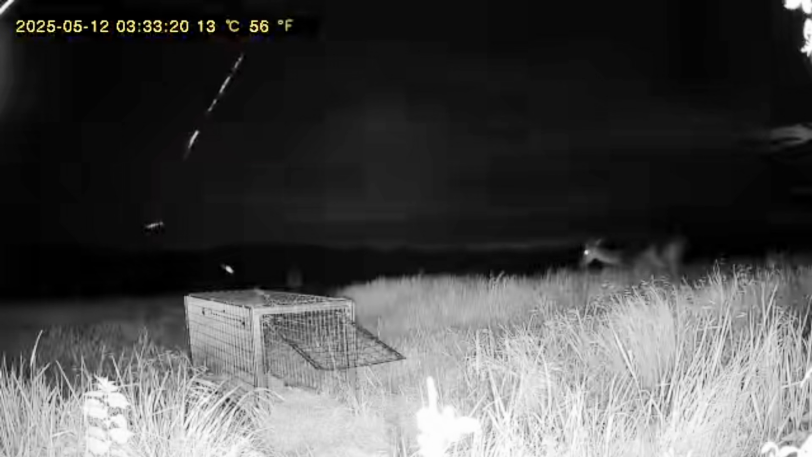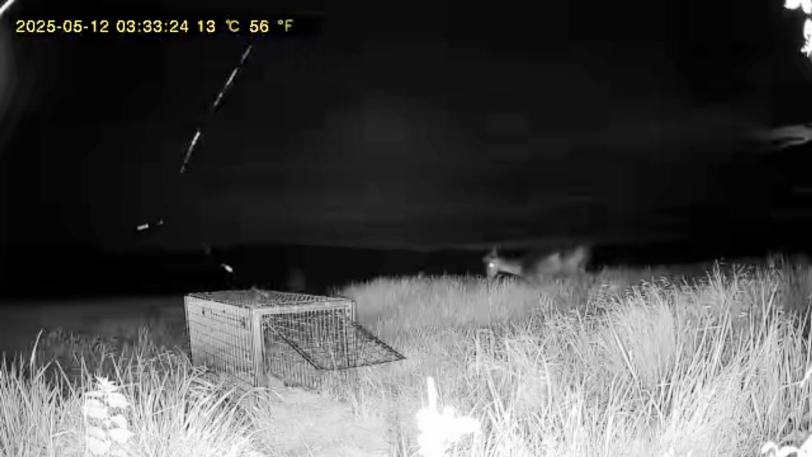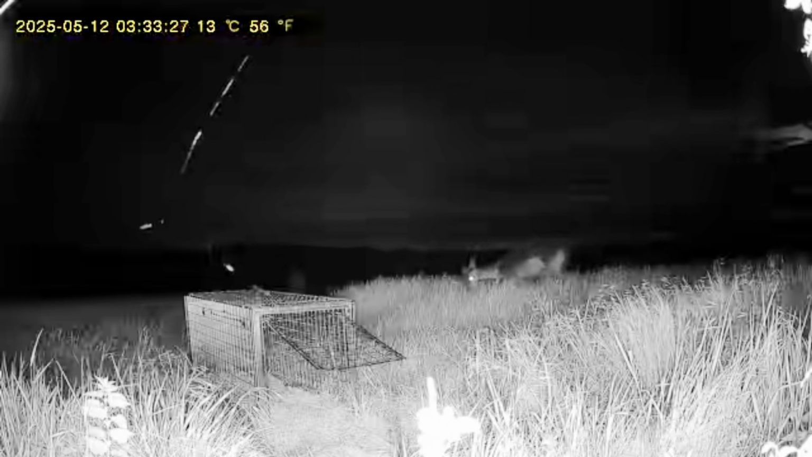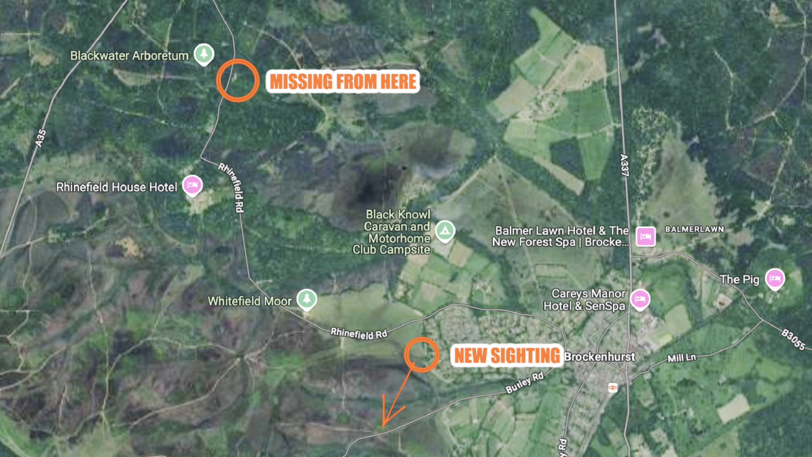We got good reception from the camera and we did manage to monitor the station all night, and the food had been eaten, but we managed to ascertain that that was actually done by deer. However, we then got a phone call that there had potentially been a sighting the evening before. So we took off to that area just to have a look at where the sighting was. Apparently, a dog walker had potentially seen Red dart from a bush across the path, quite close to some housing and into an open area of the New Forest once again.